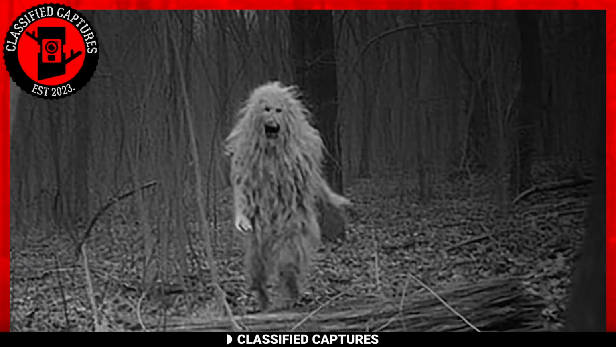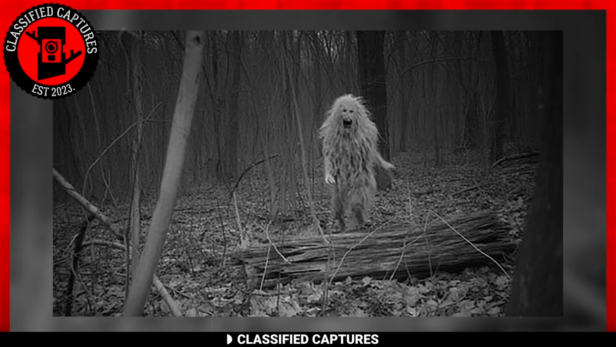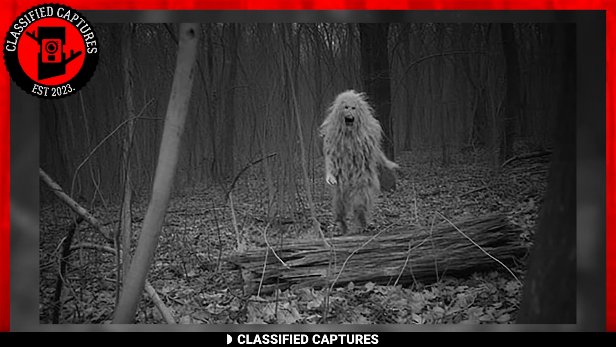Fortunately, the creature appeared more interested in intimidation than in pursuing him, allowing him to escape unharmed. In a stroke of luck, he managed to capture this image, which he eagerly sent us for analysis. Our team has dedicated days to deciphering the true nature of this enigma, scouring through countless folklore references. Yet we find ourselves at a loss, unable to definitively identify the creature.